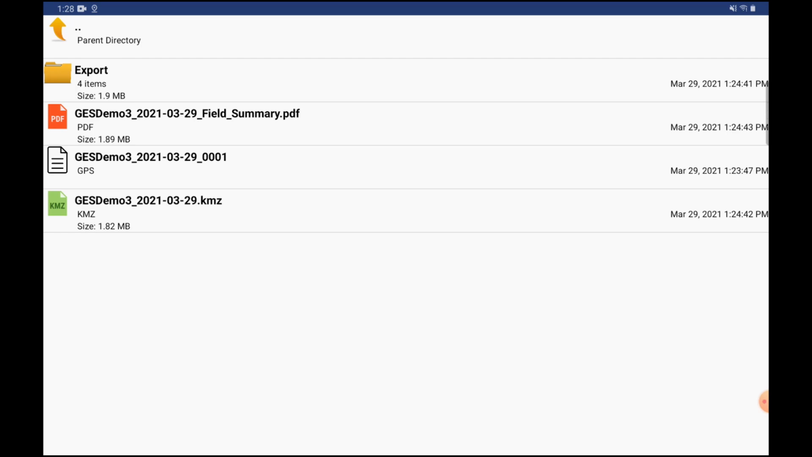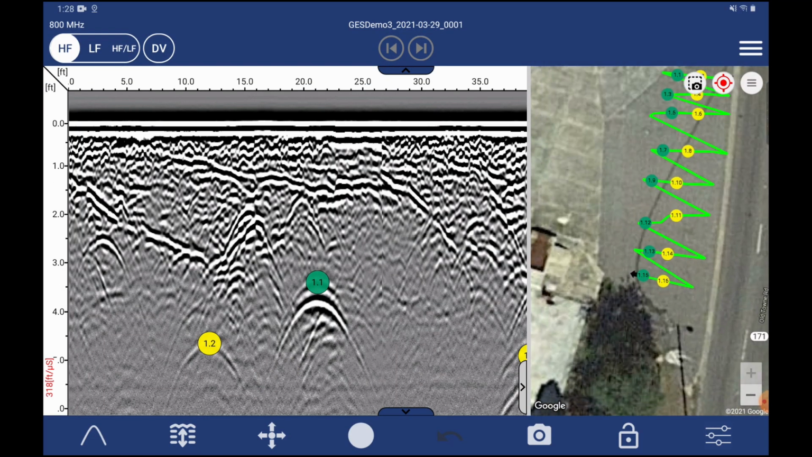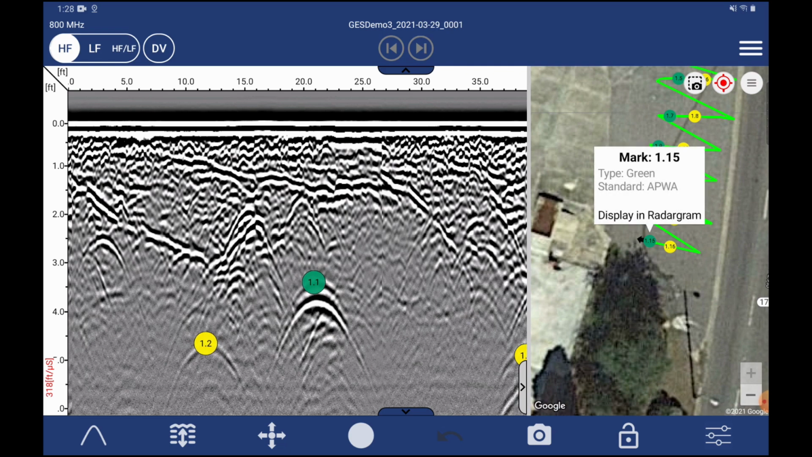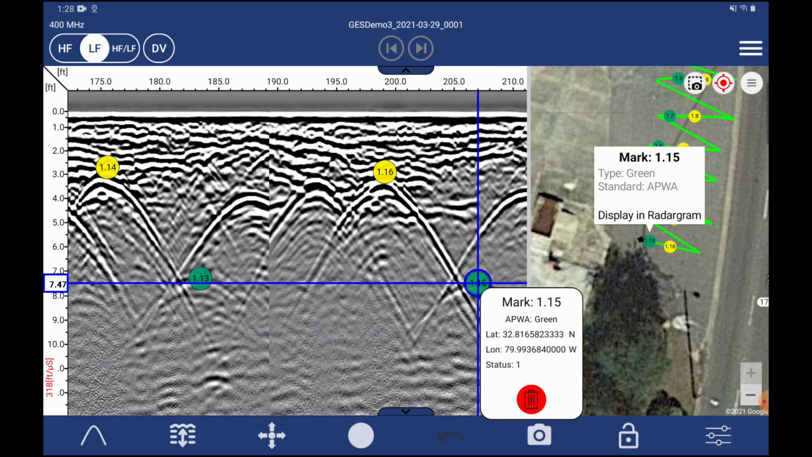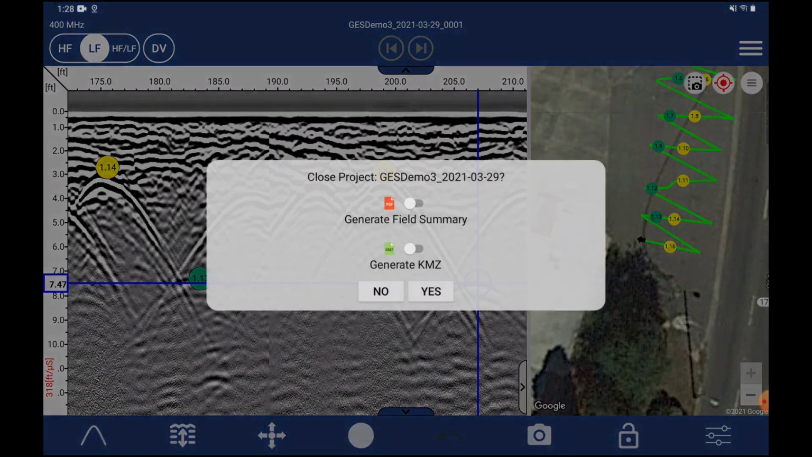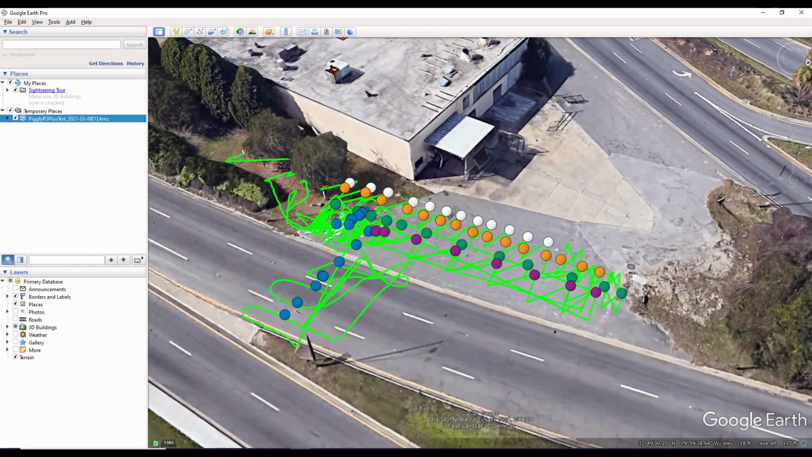If there were, without being connected to the unit itself, we can go back into the data, select a point, find it in the radargram, and then delete it if we want to. And then, of course, you can go overwrite your field summary and KMZ. You can generate new ones. I was pretty happy with the data, so I didn't want to do that. So this is the last feature that I wanted to show you guys.